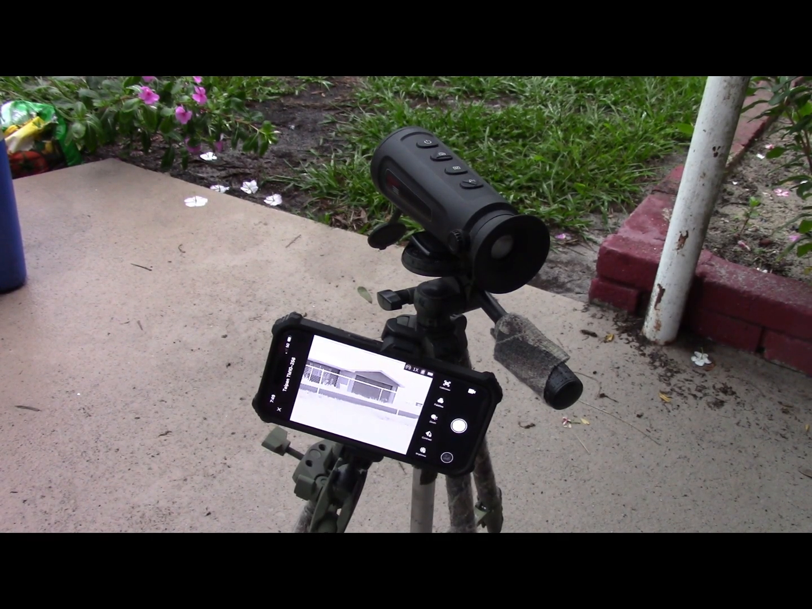Alright, so I wanted to show you the thermal camera that I used. This is the AGM Taipan TM10-256. Just looking it up again now on Amazon, it says it's unavailable now, because I've had this for a few years now, and they have other models similar to this one. And this is a really good thermal camera.